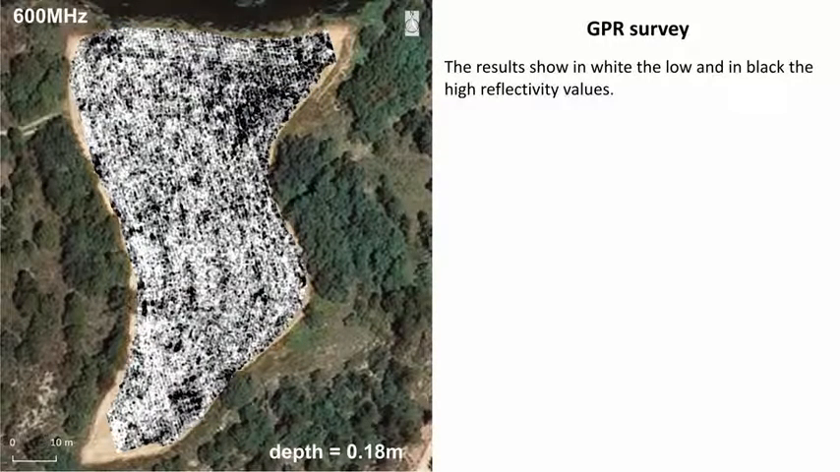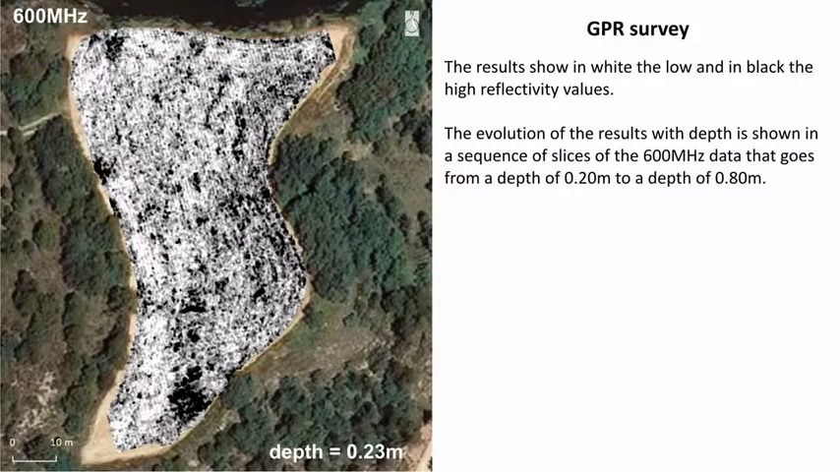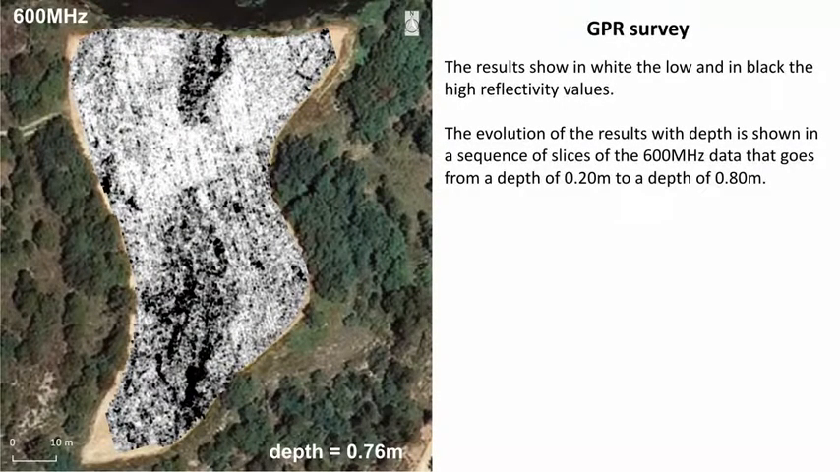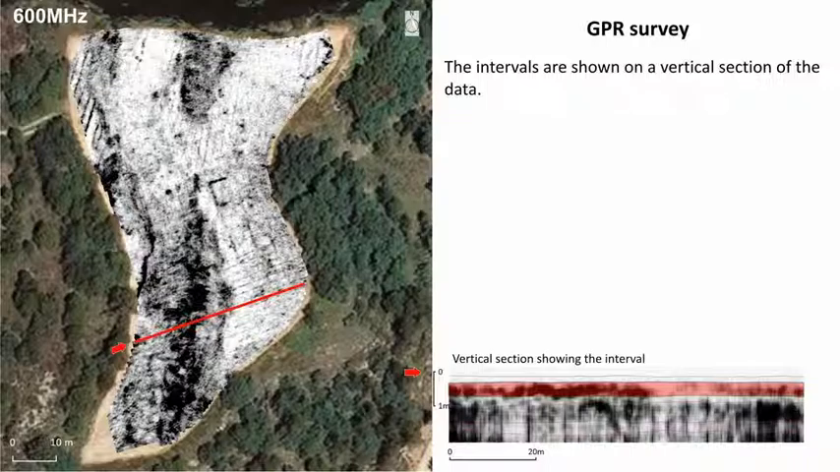The results of the GPR survey show in white the low and in black the high reflectivity values. The evolution of the results with depth is shown in a sequence of slices of the 600 MHz data that goes from a depth of 20 to a depth of 80 centimeters. The sequence can be summarized using 3 intervals. The intervals are shown below on a vertical section of the data.